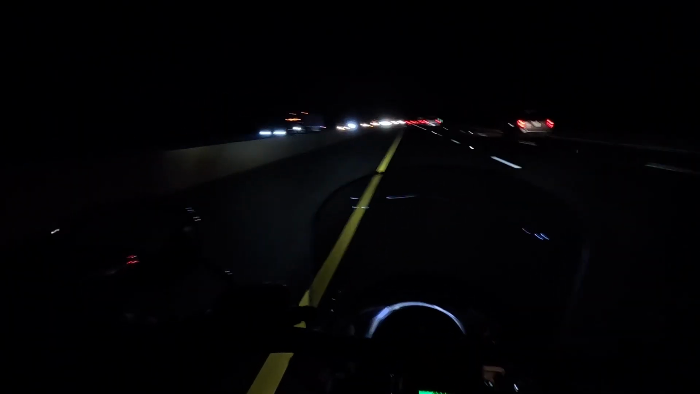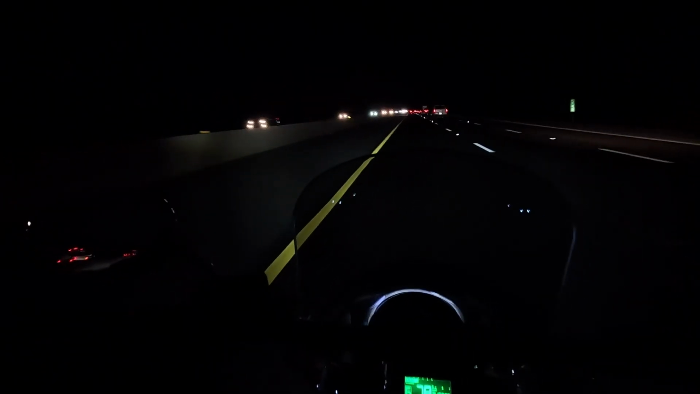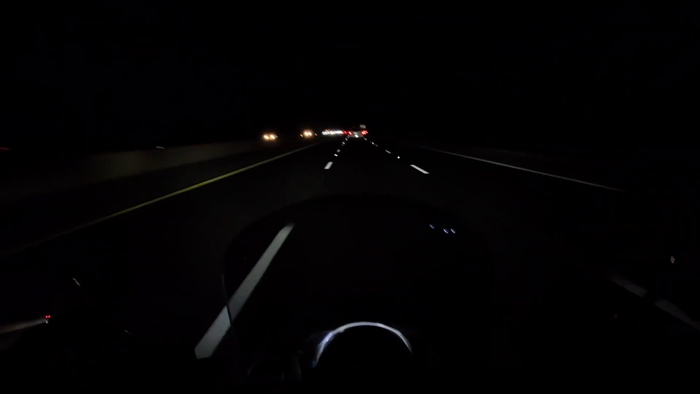So it does require some effort to throw a bike into a corner, even stock, and this bike's no different. It does require some effort. I'm not going to say that this bike leans by itself. It didn't lean by itself before, but now when I lean, however much effort I put in, that's how much I get out of the bike. And I love that.